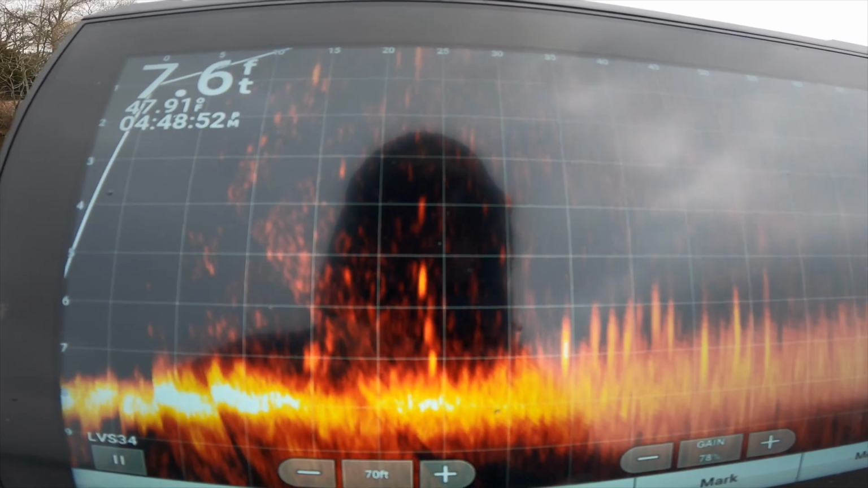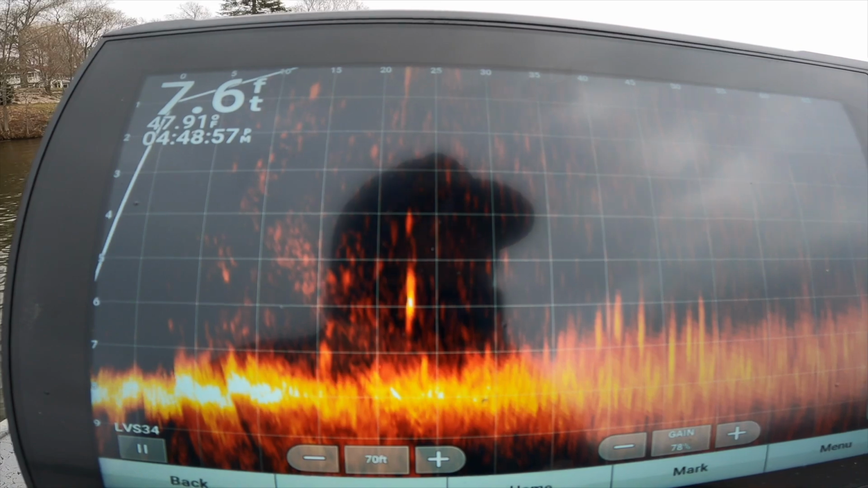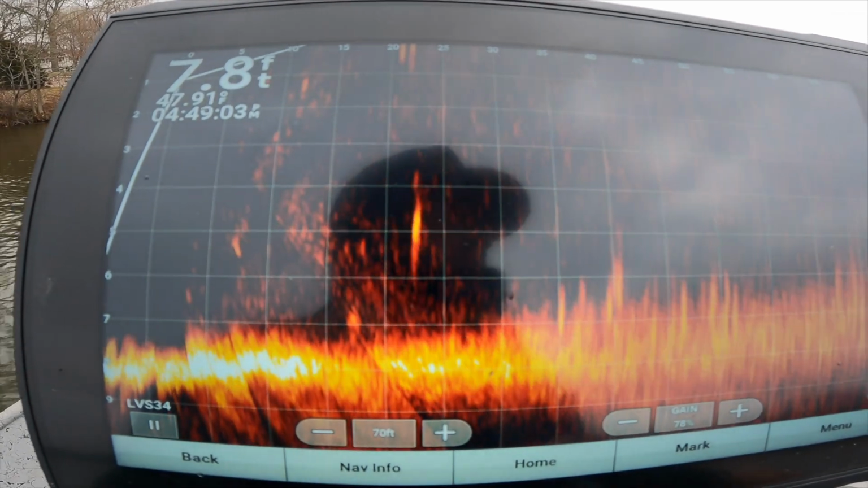The fish coming up to it, right underneath the jig. There's two fish on my bait right now, and I'm about to get plunked here in 2 seconds.